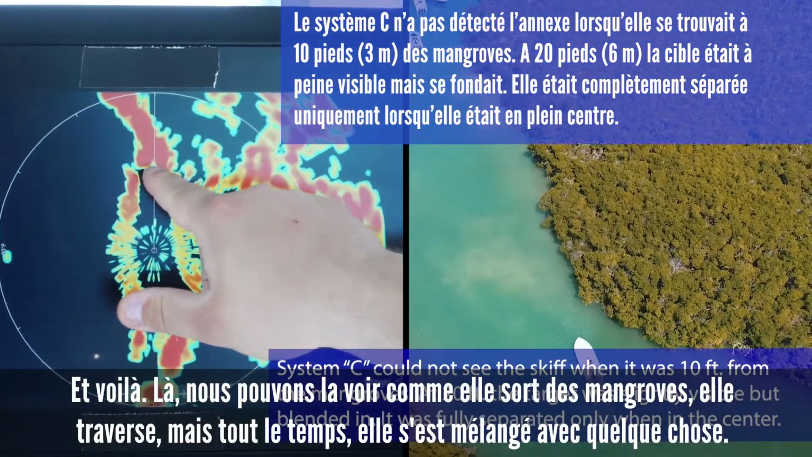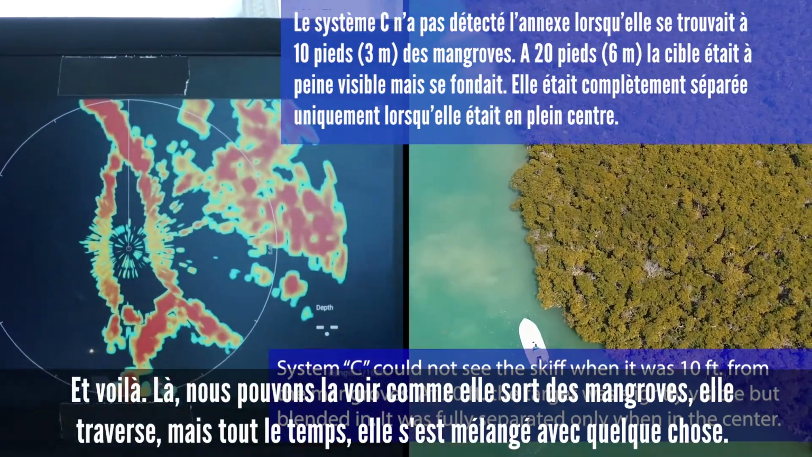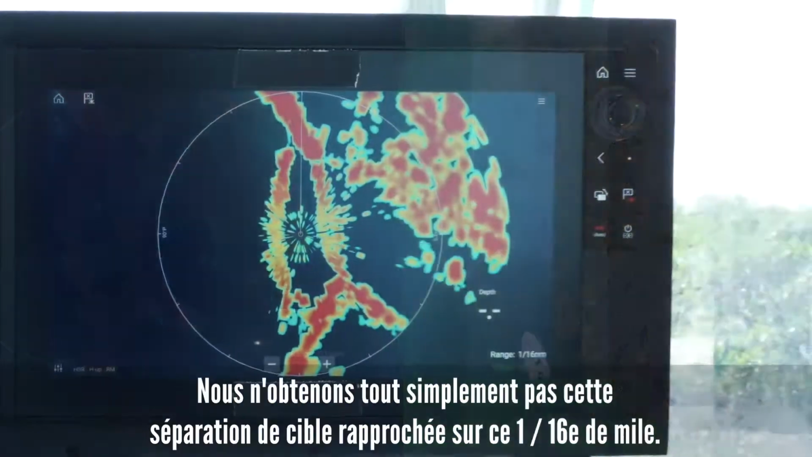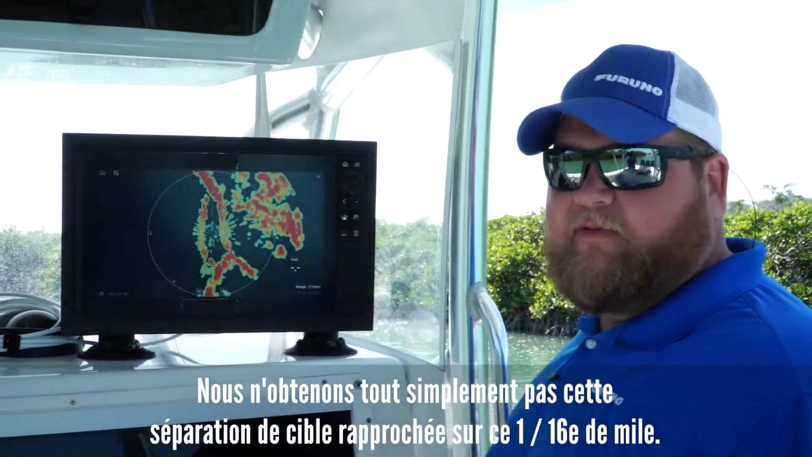Yep, there we go. There we can see him. He comes out of the mangroves. He's coming across, but the entire time he's blended in with something. We're just not getting that up-close target separation on this 1/16 of a mile.